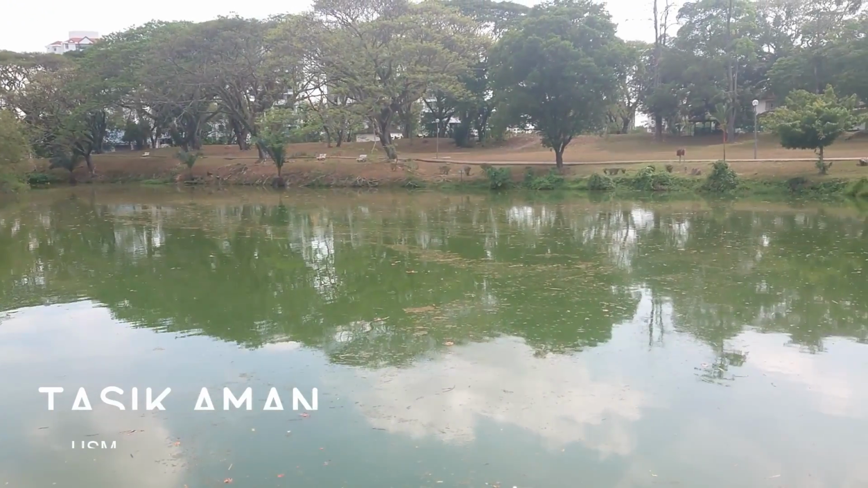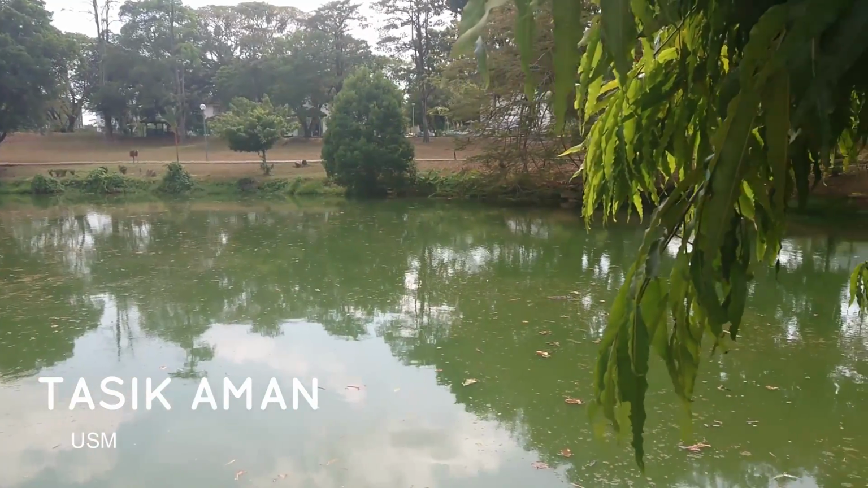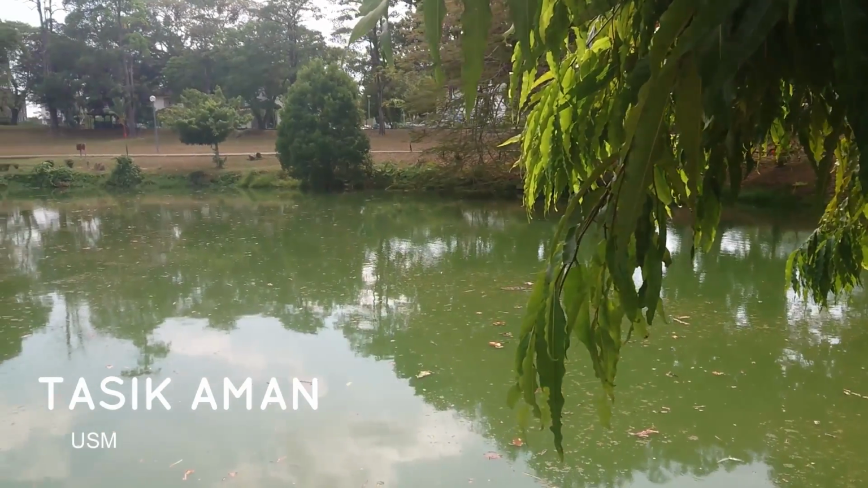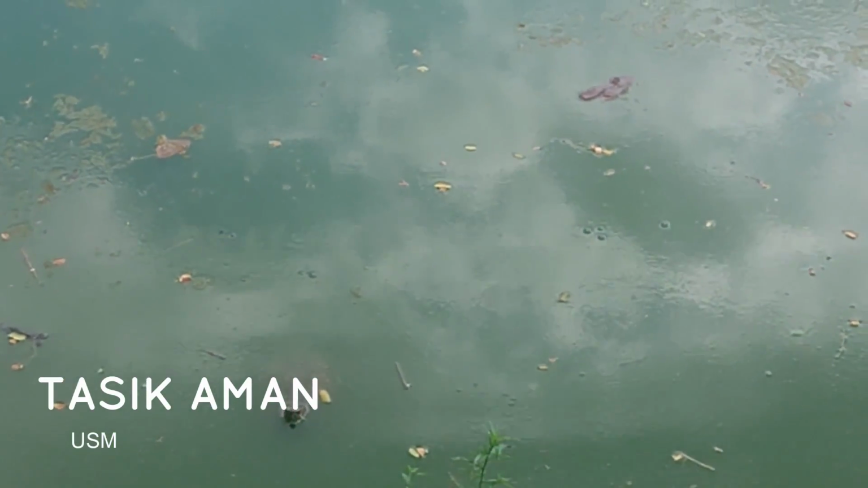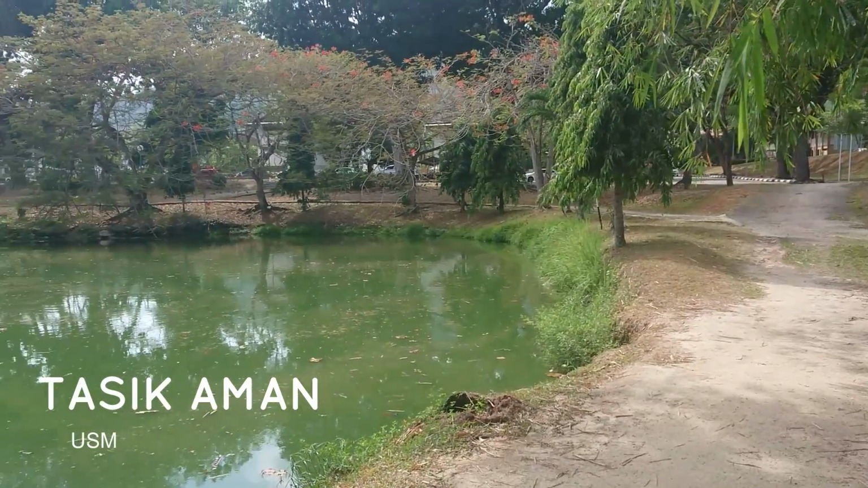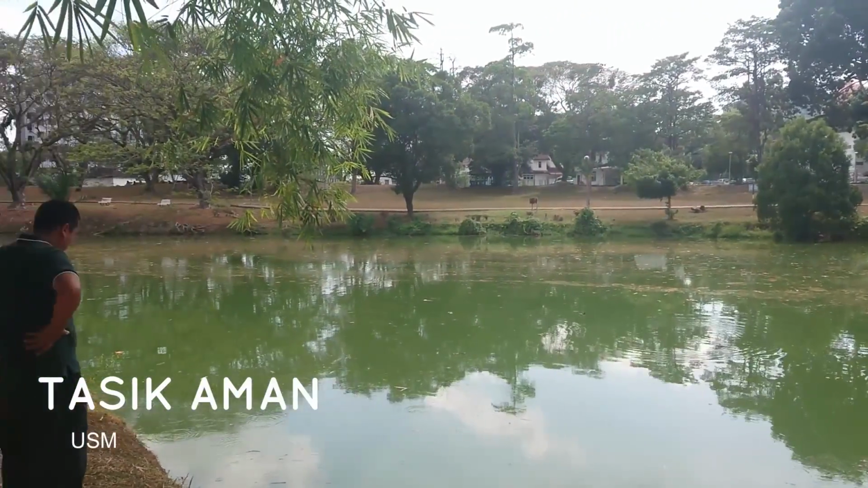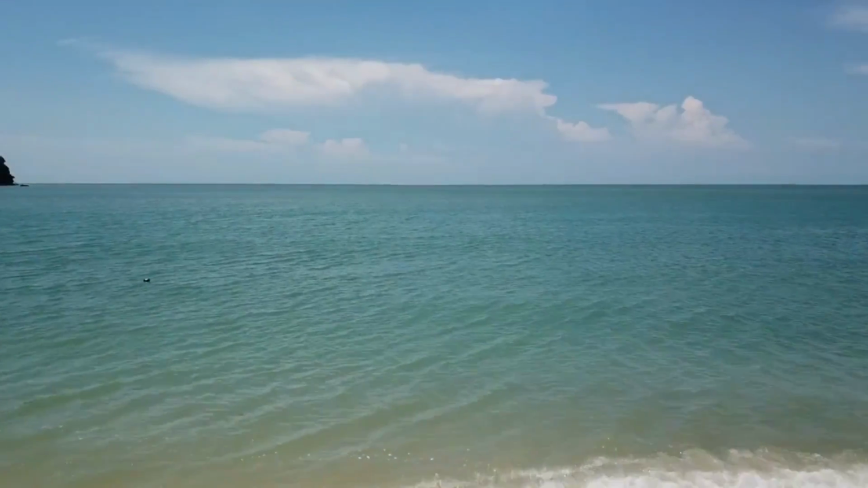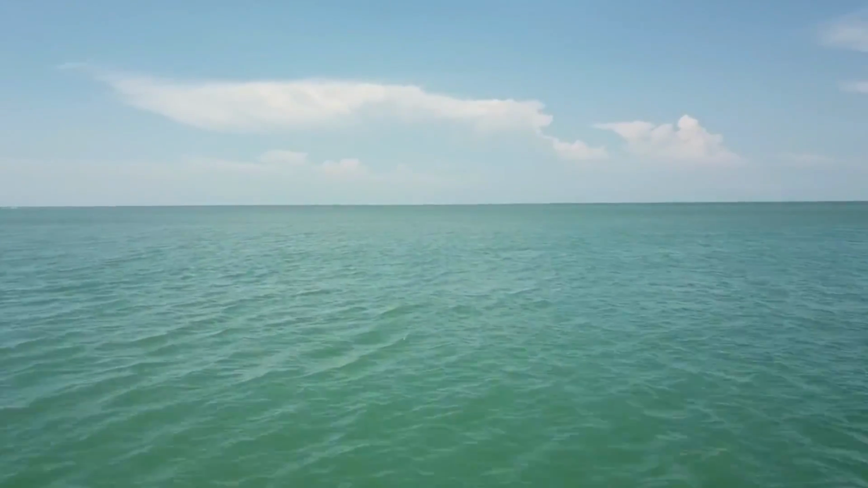This is one of the legs in USM, a leg that forms part of the balance of the local ecosystem. But do you all know what is inside this leg? If not, how do we want to know what's at the bottom of this leg? What's in the great ocean? And how do we want to explore the deepest ocean? The Mariana Trench, for example.